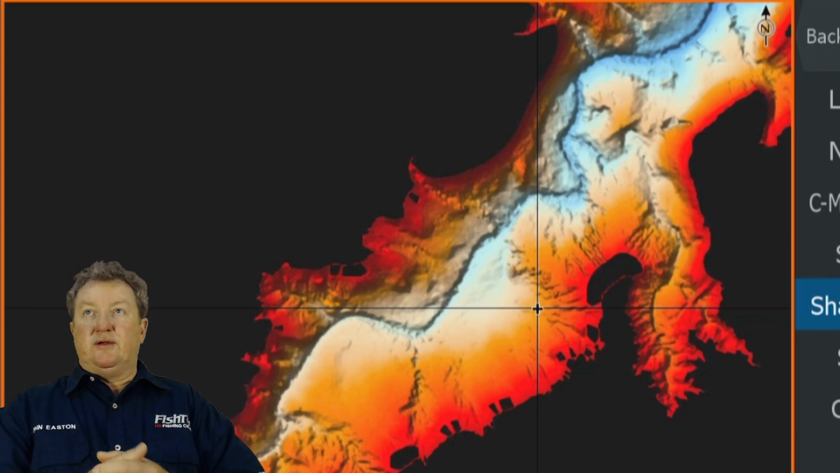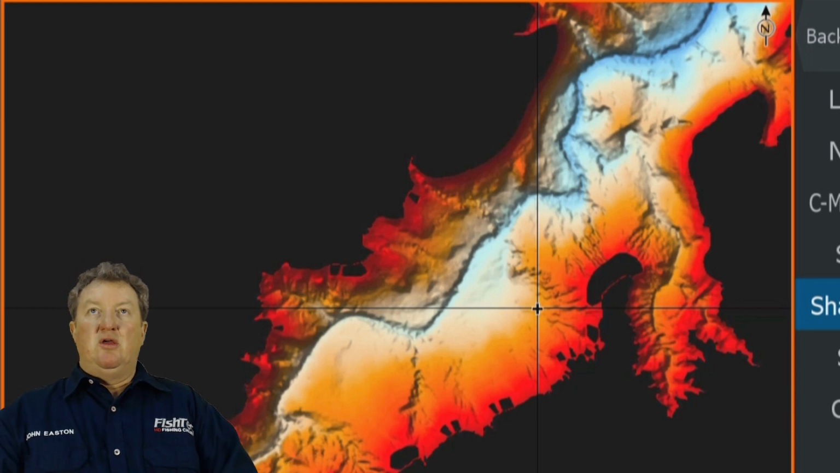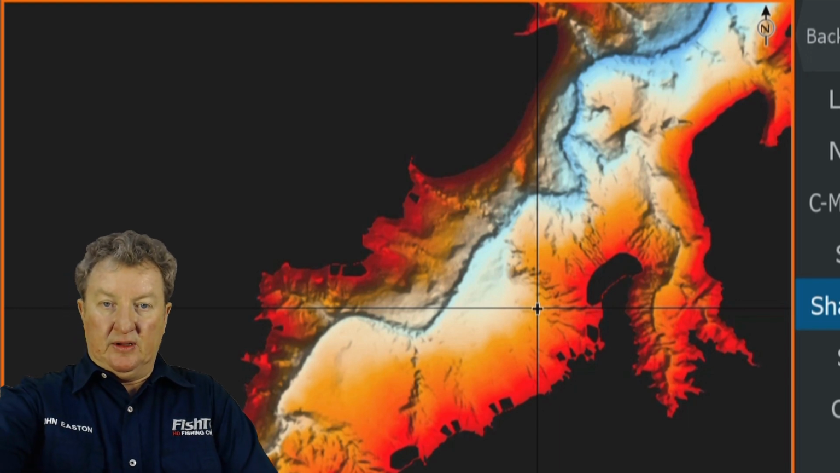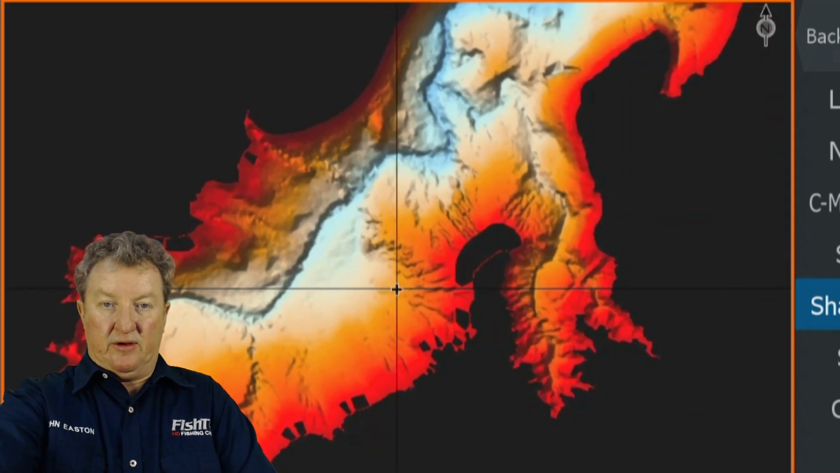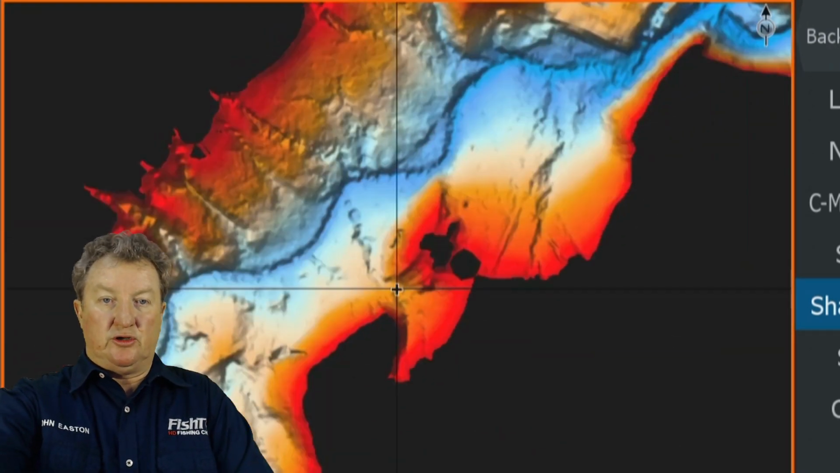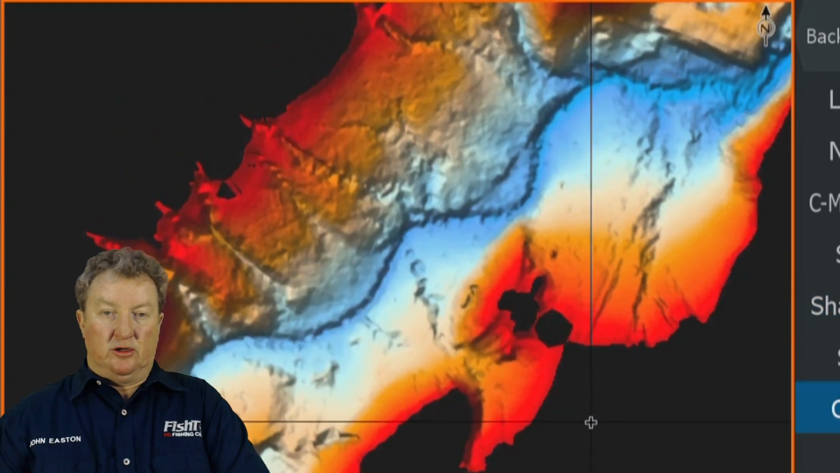He's talking about a point. You want to target a point. So what are you going to do? Take one of your local maps and zoom in to an area. Take an area that you're roughly familiar with and that you want to go and fish. First of all, let's go to just plain contours.